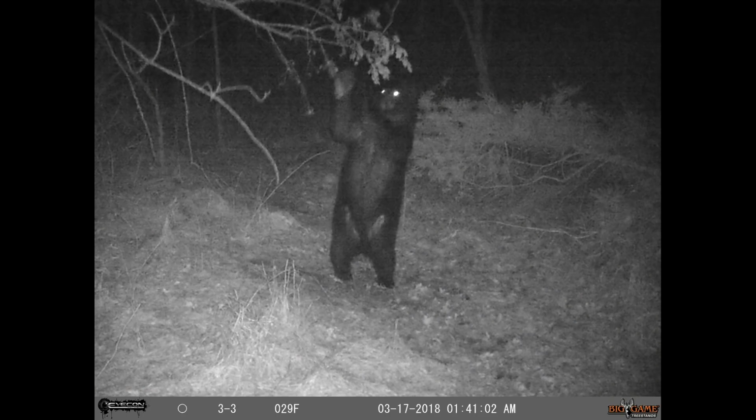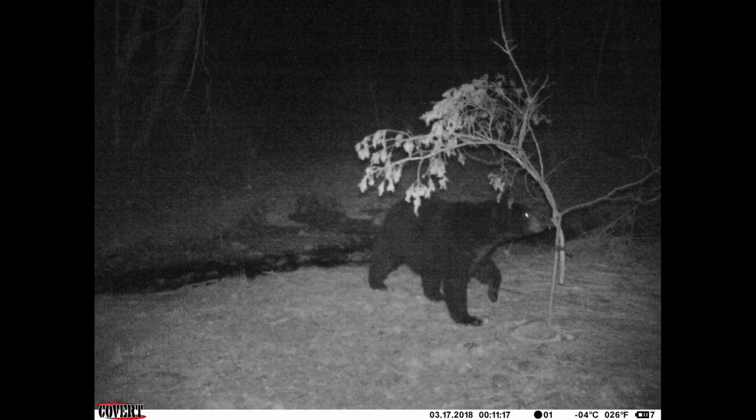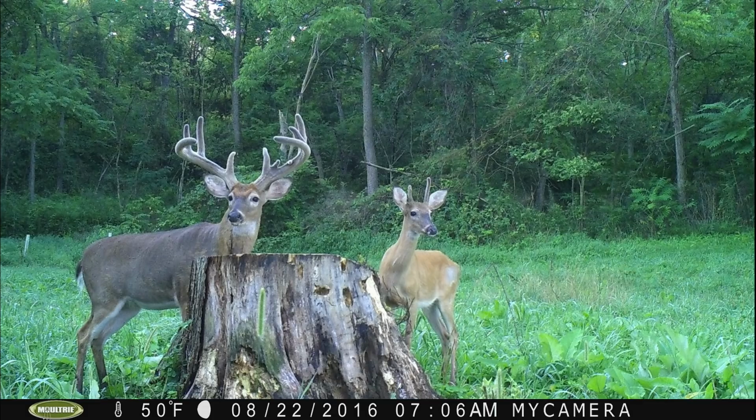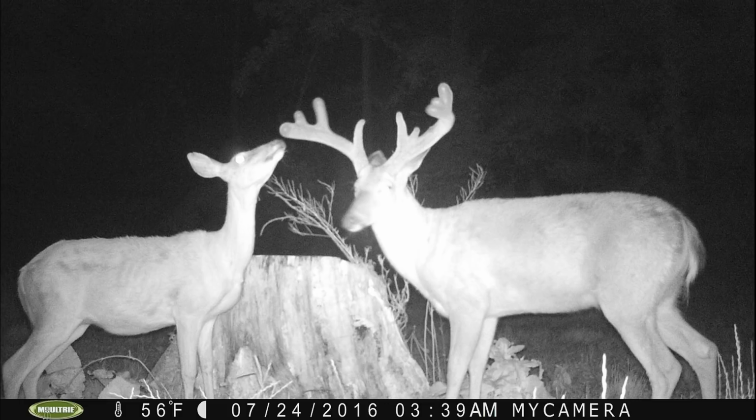Anytime I capture a black bear on my farm, it's unique to me, so I included these pictures. If I was to come up with a caption for this picture, when I grow up, I want to be like you. My, what big rack you have.